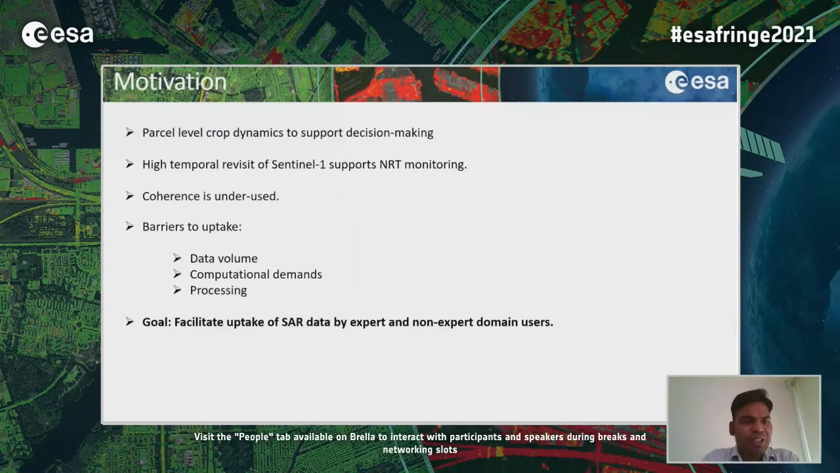So the motivation of this work is that understanding parcel level crop dynamics from remote sensing observation is very important for decision makers, for farmers or agriculture growing organizations, because it helps them in taking within-field decisions, which is going to ultimately help in precision farming or sustainable use of resources.